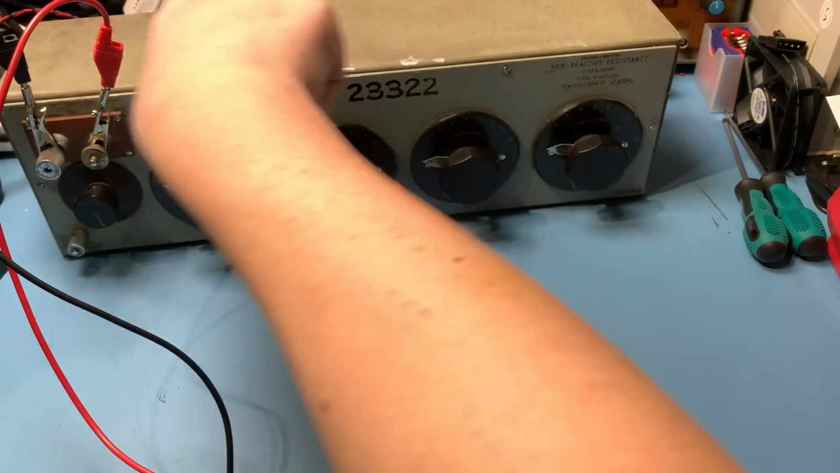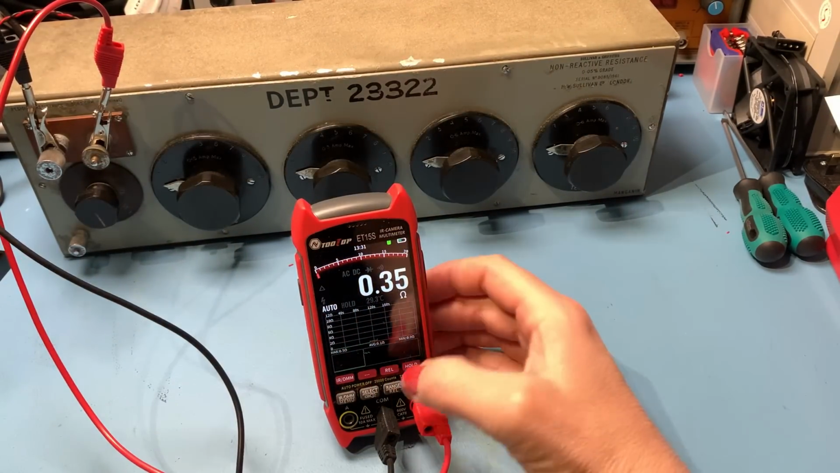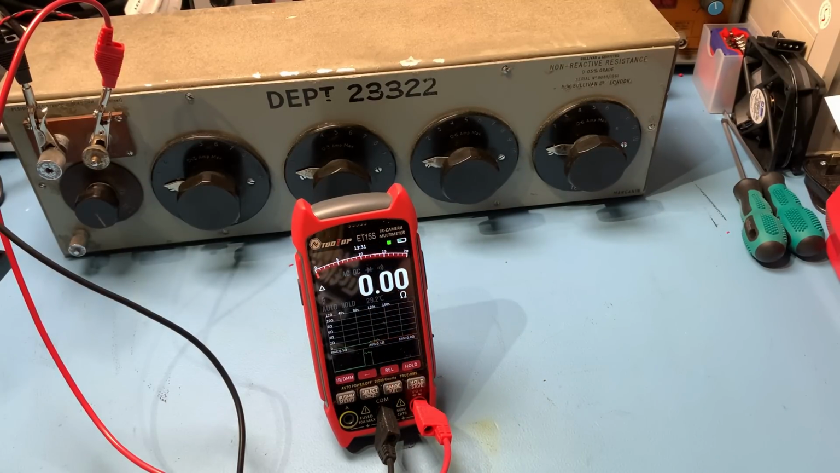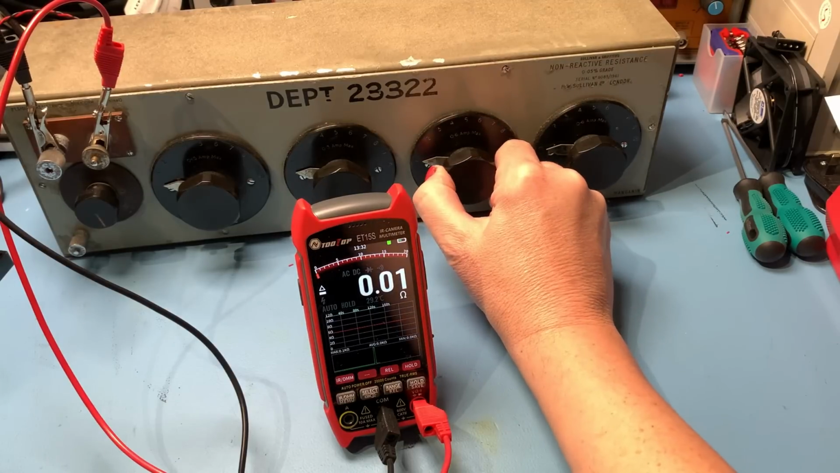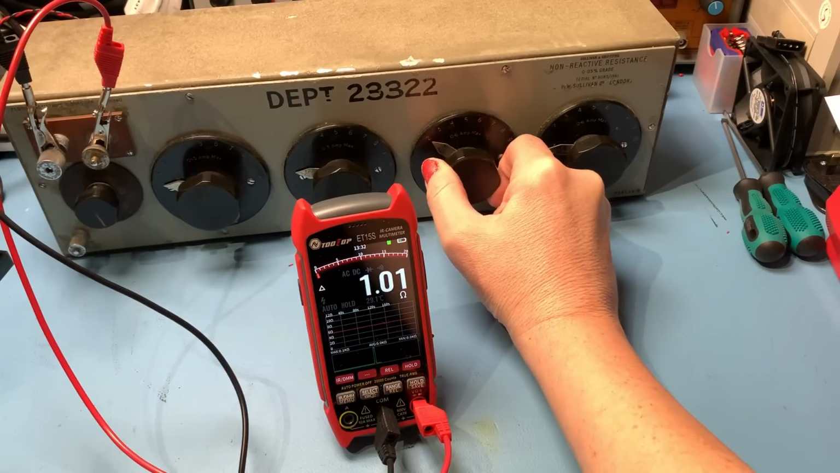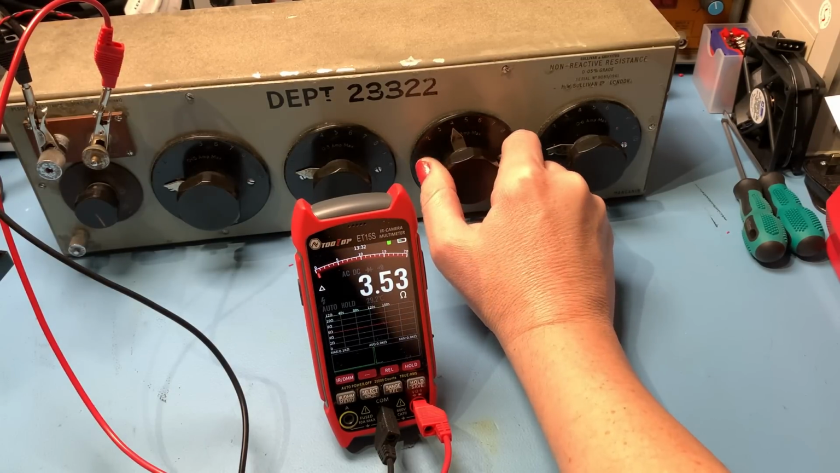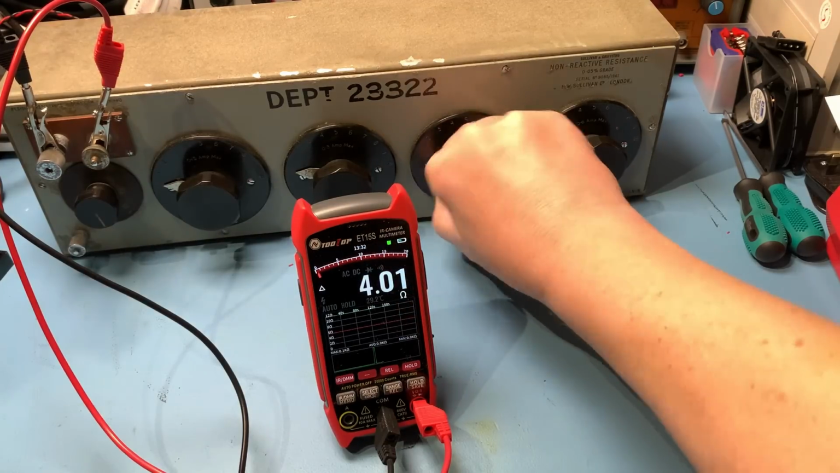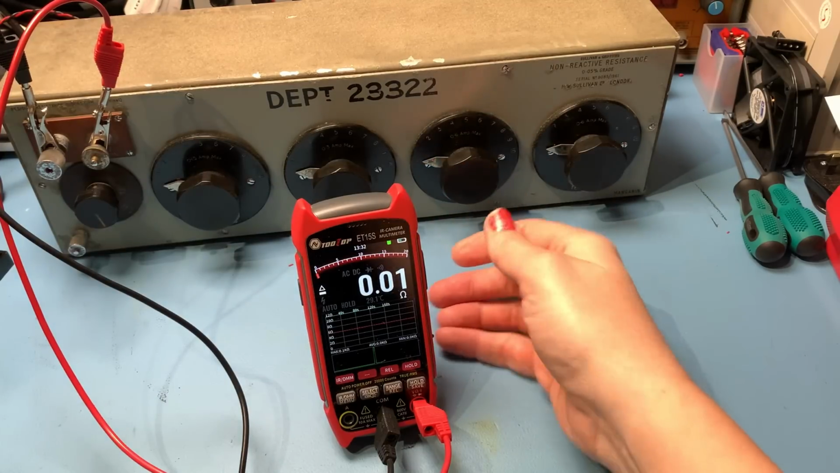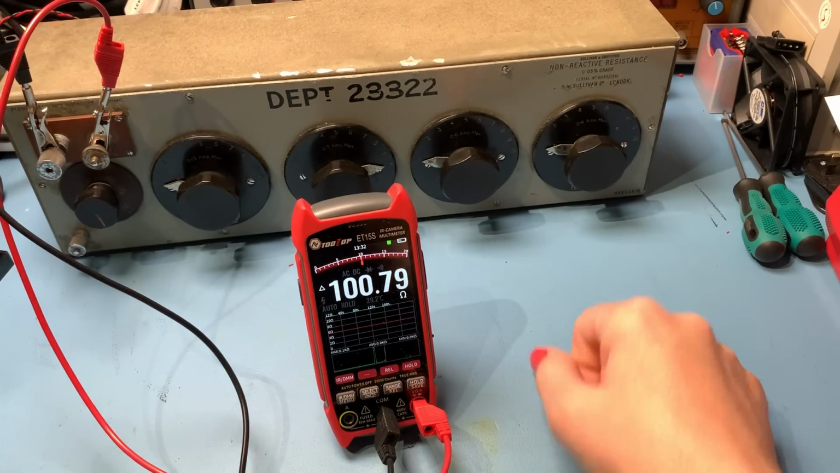All my decades are set to 0. We have a little bit of residual there. Now, for all you REL fans out there, I will take it down to 0. There we go. Okay, 1 ohm. It takes a second to think about it, doesn't it? It gets there. It just takes a little moment to get there. 100 ohms. There we go.